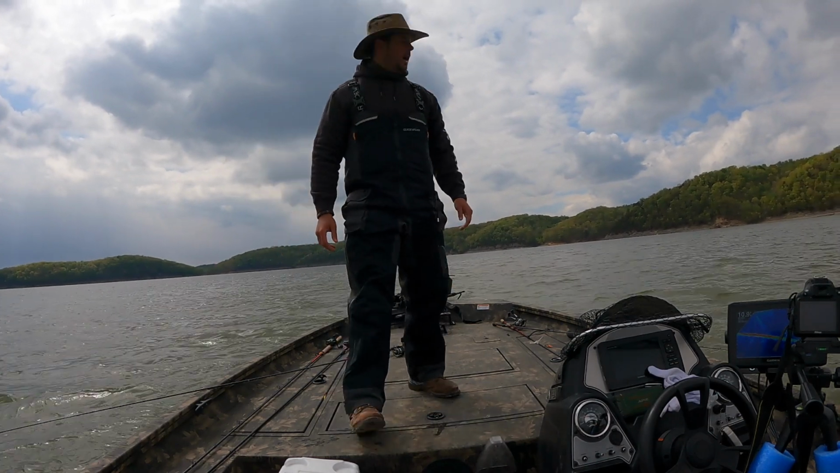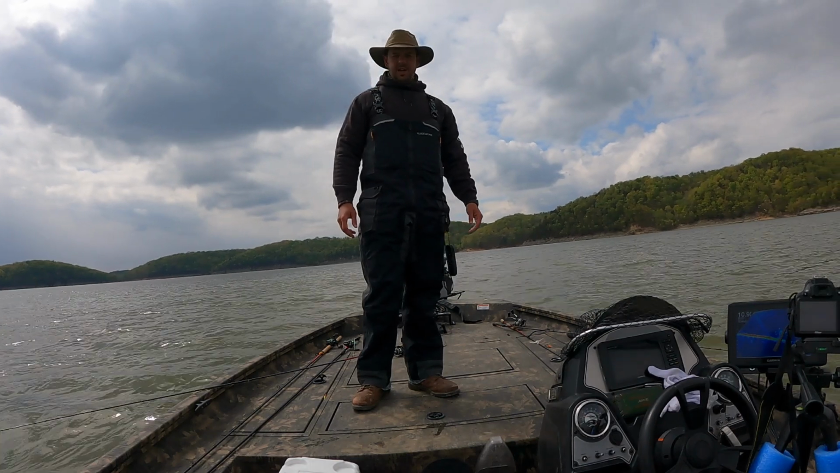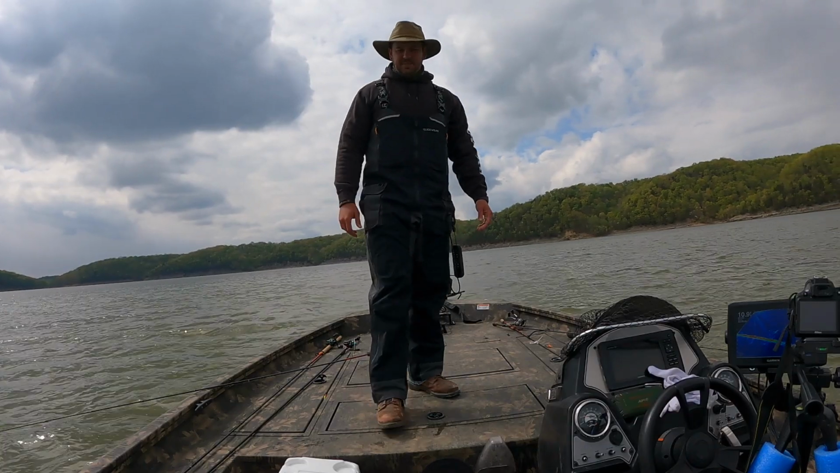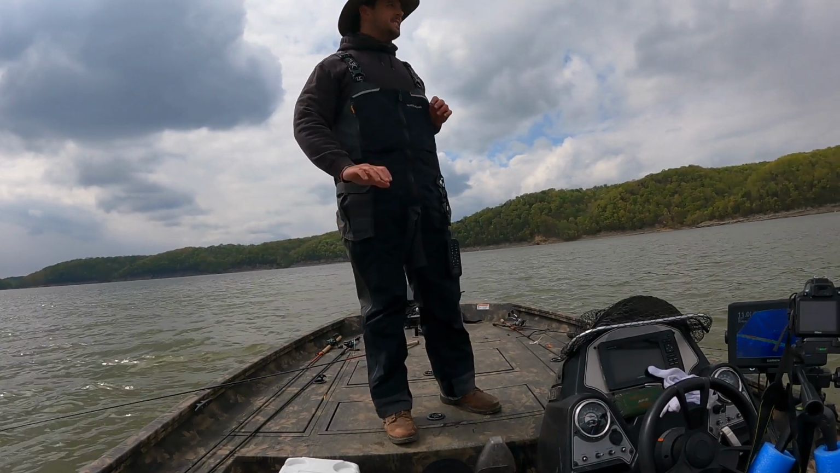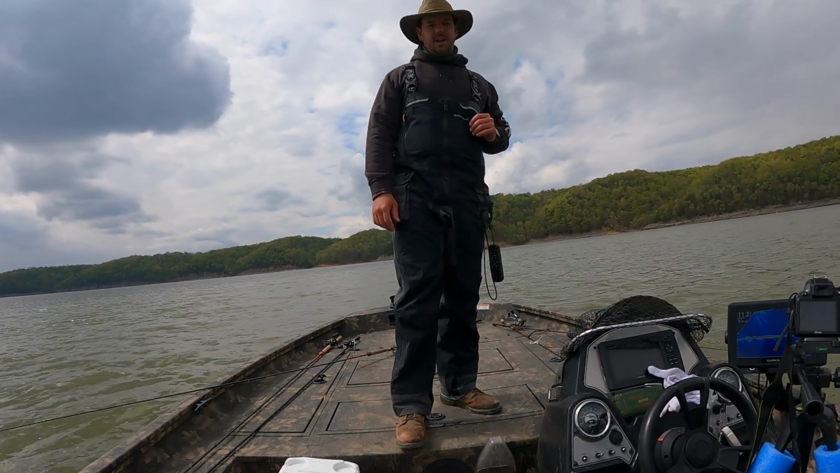So yesterday, I had 70 keepers, and about 30 of them I put back in here. I'm not saying that some of these better fish are the ones that I put back, but you never can tell.